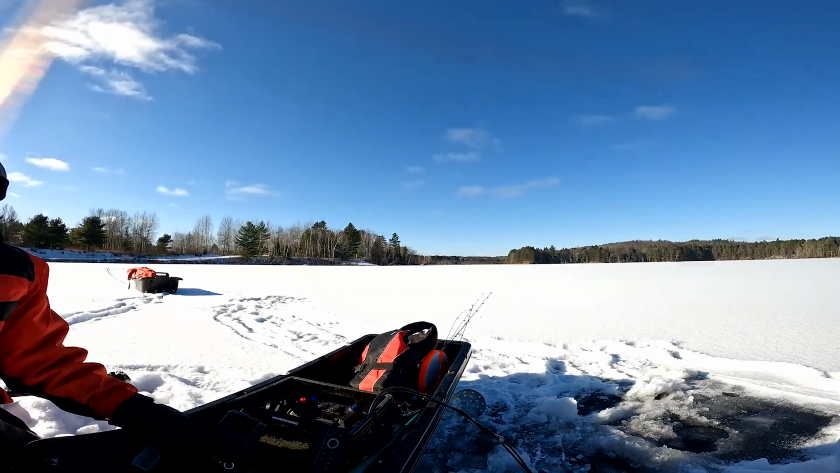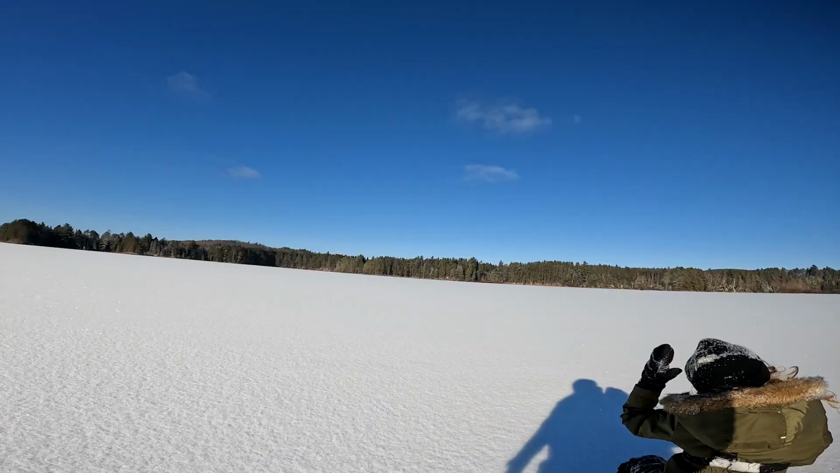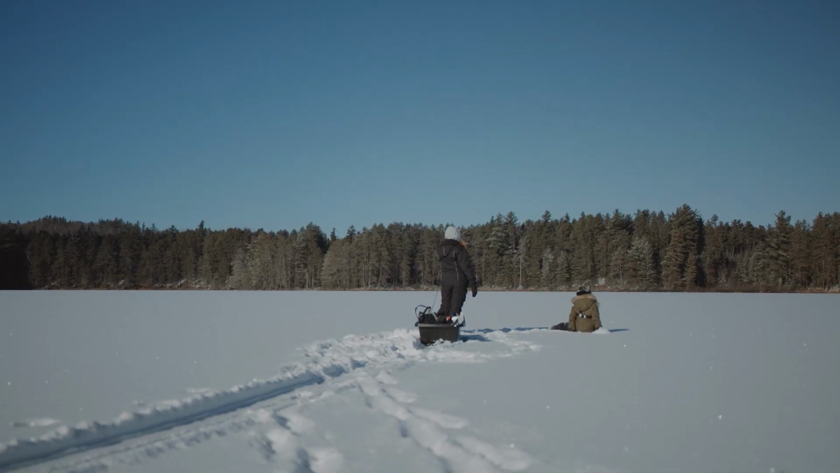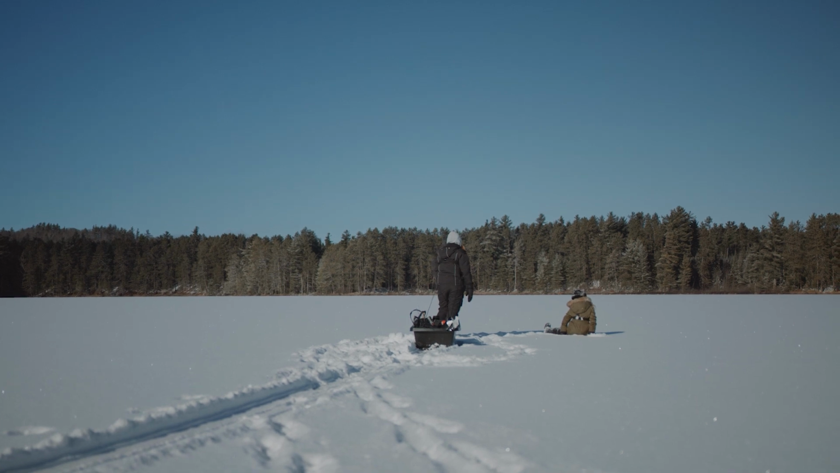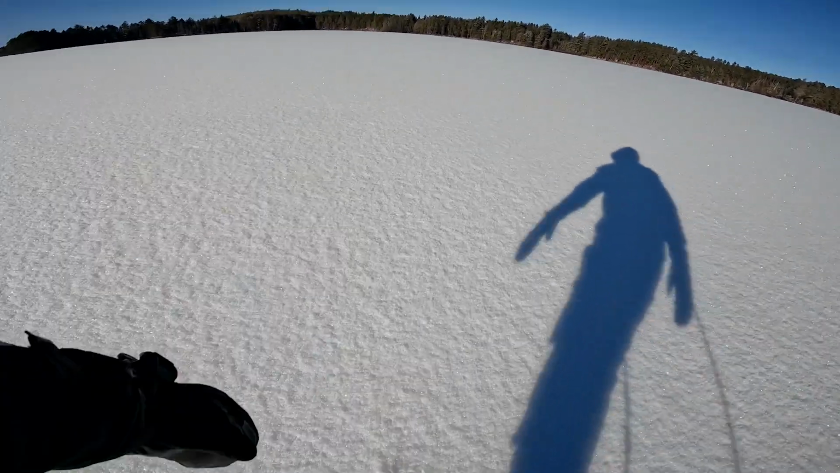I say we go deeper water. I want to try that point over there, and then I want to try that island area because there's rock there. Woo! Working hard, you're hardly working.